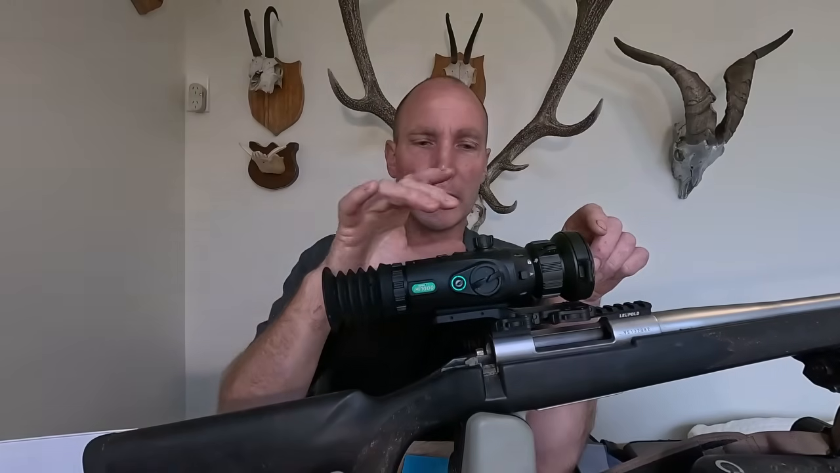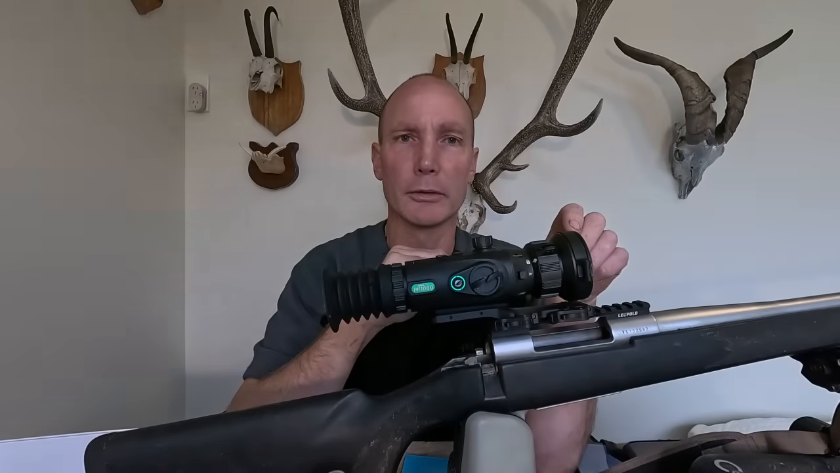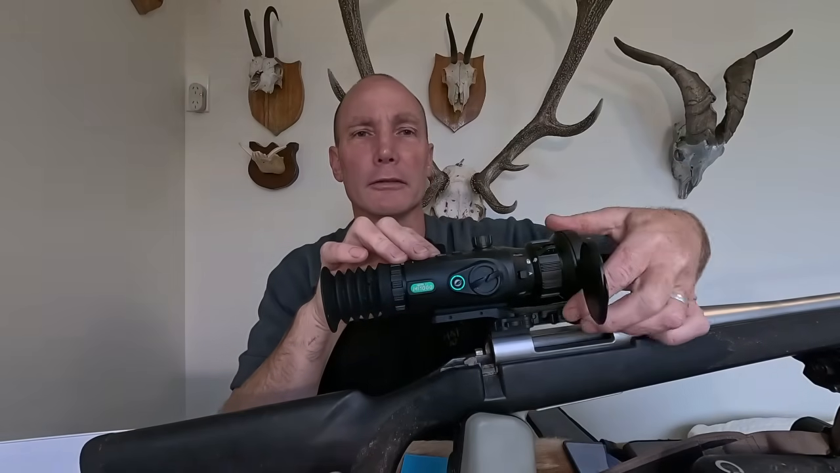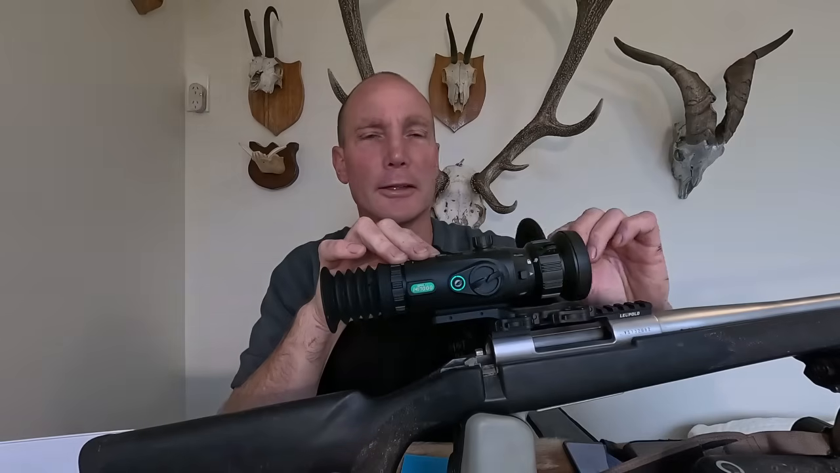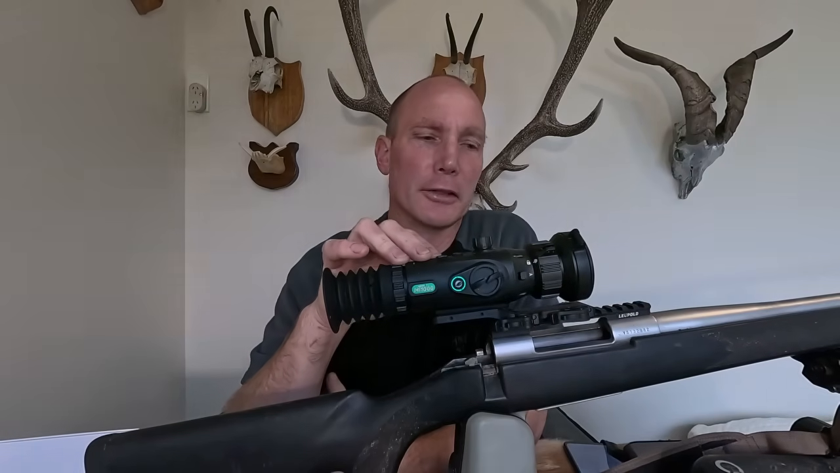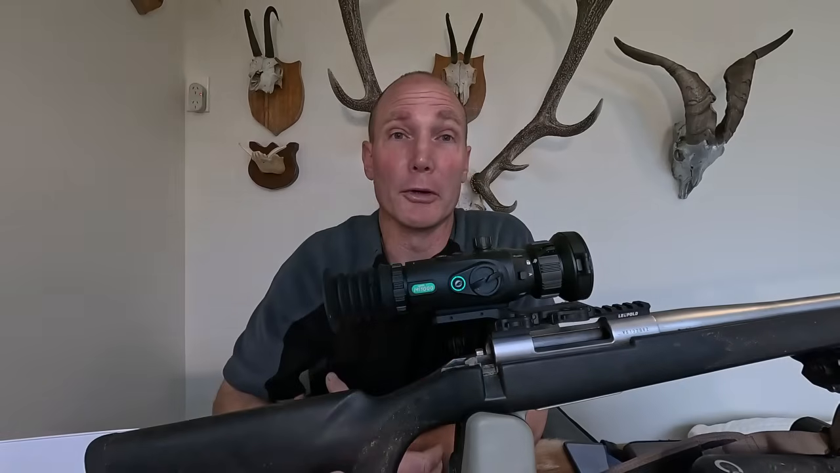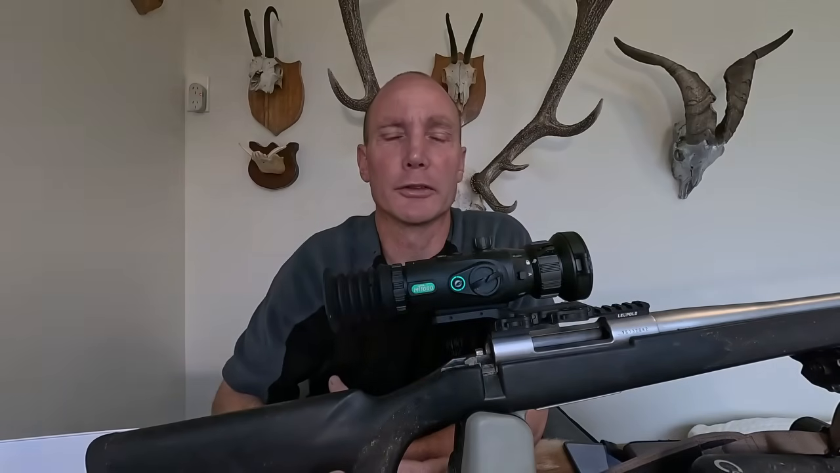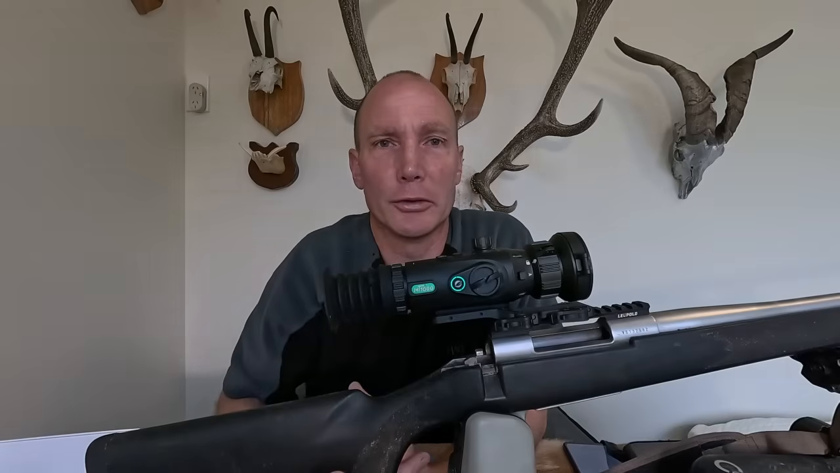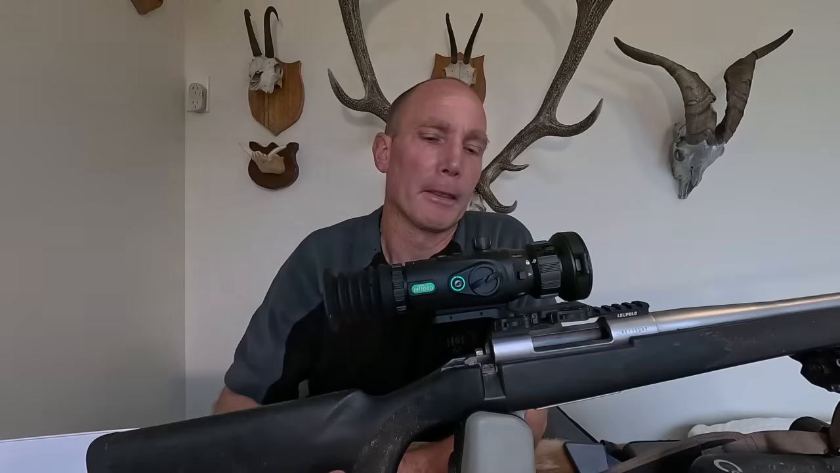When I was out hunting the other night and I pushed the button here to range find to pick up the distance those deer were, I actually had the cap around the wrong way like that, so I think that was blocking the laser, which obviously picks up the distance. That was my mistake there, but lesson learnt. Just reminds me of the first time I used my night vision scope, the oneleaf AI night vision scope, and I hadn't turned on the infrared torch, but I still shot the pig anyway at the time. It was a moonlight night, so yeah.